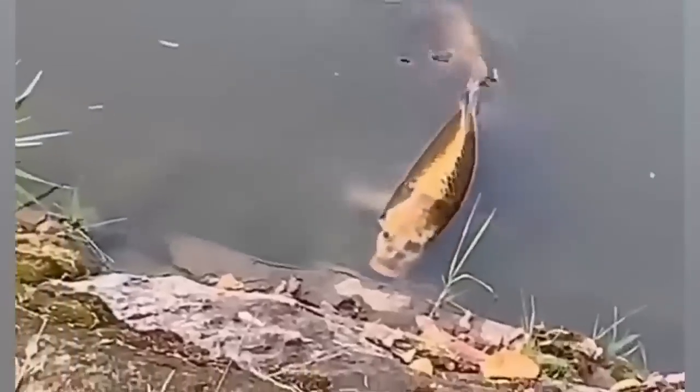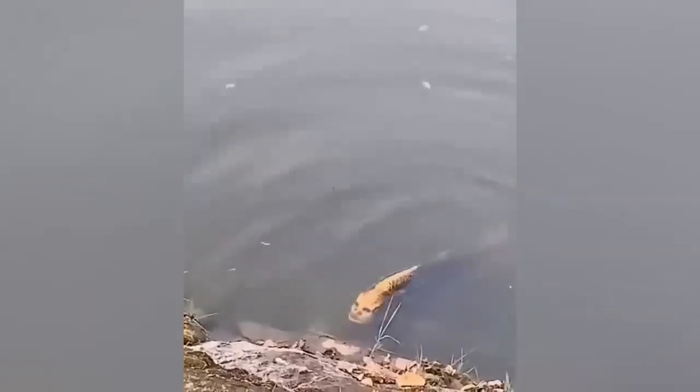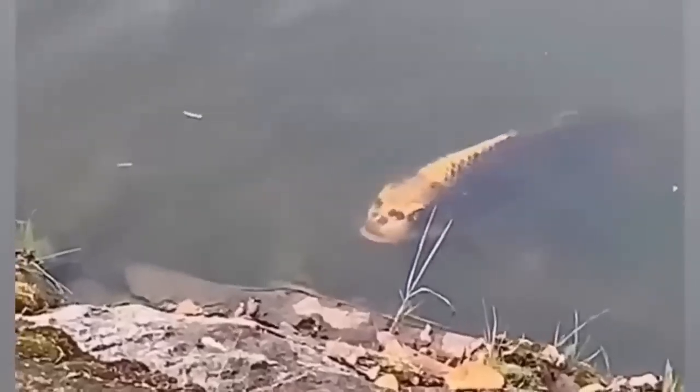The video became extremely popular in November 2019, and people were completely startled. Some people believe it was a carp with a face that looked like a human's, but we can't be certain. Although the video is authentic, it's possible that the way the fish's scales appear on the camera's angle might have created that illusion. What do you think?